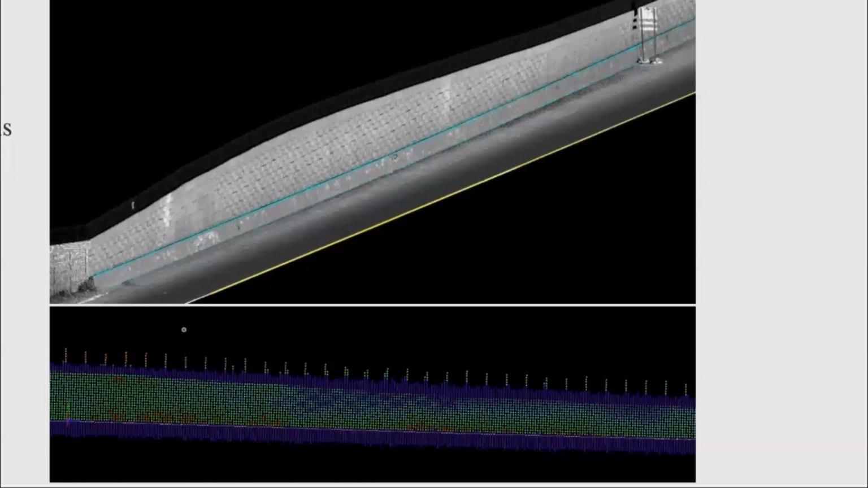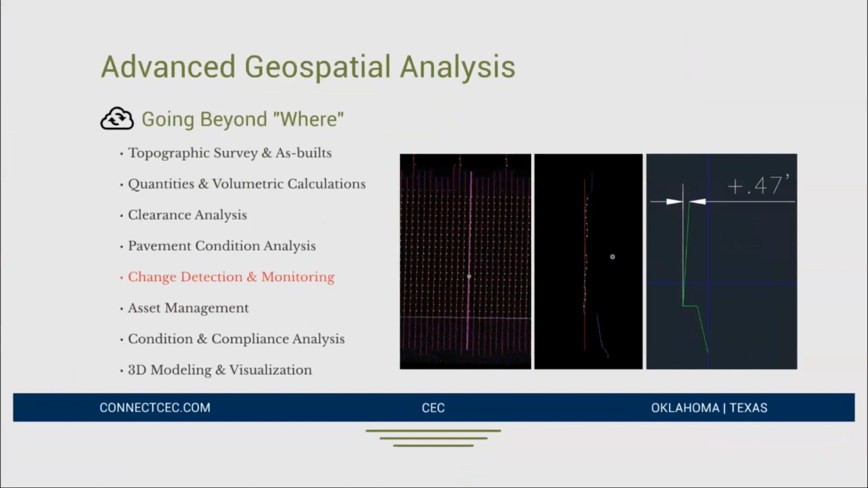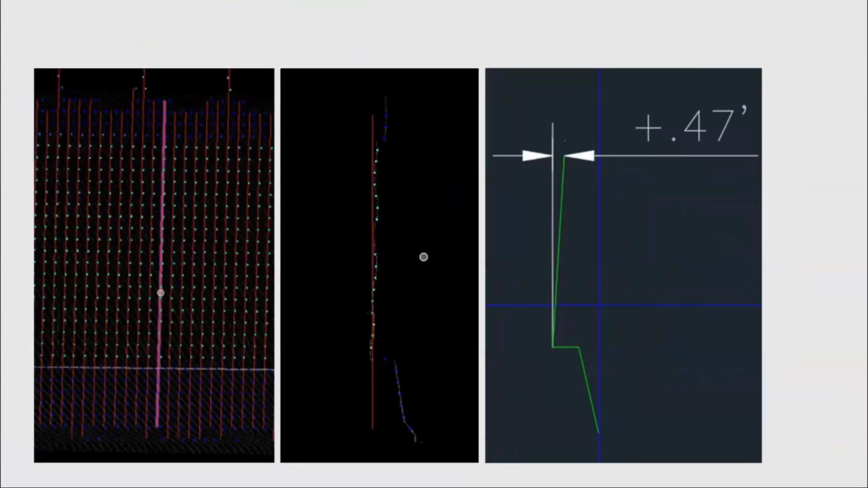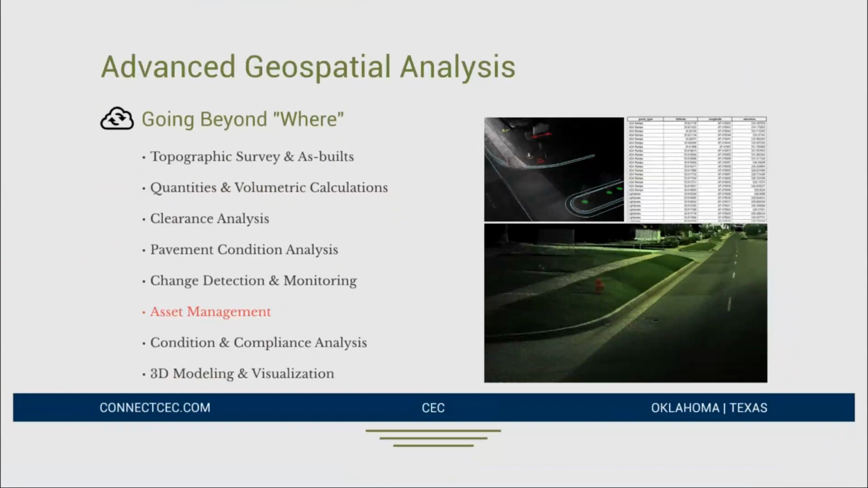But because we use LiDAR and we have an insane amount of data on the side of that wall, we can create what is essentially a surface model of the side of the wall, and we can find those abnormalities along the wall. So again, change detection and monitoring, it wasn't changing over time, but we did find areas where that wall had settled during construction.